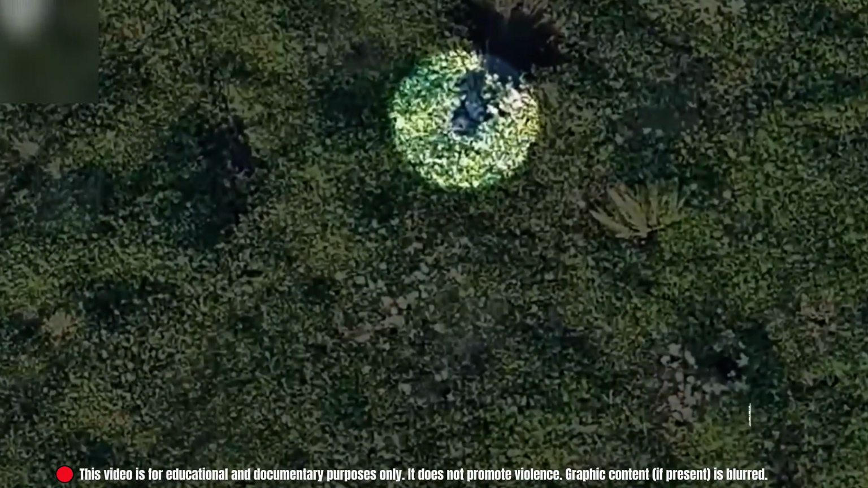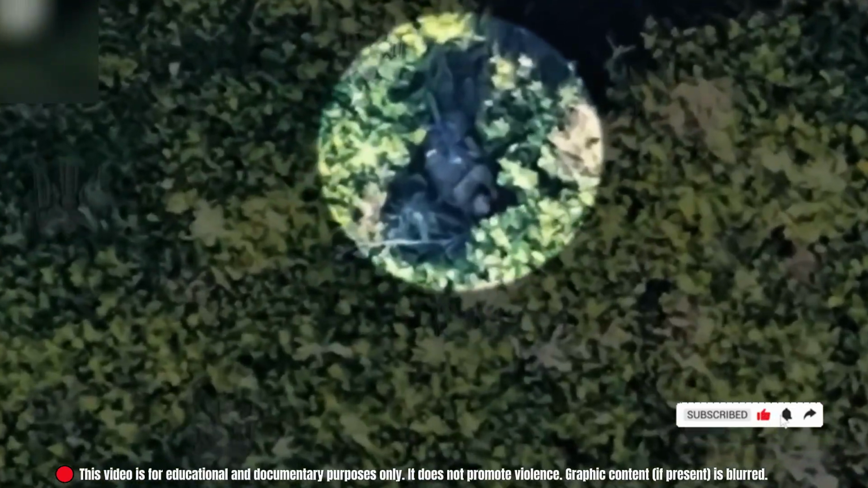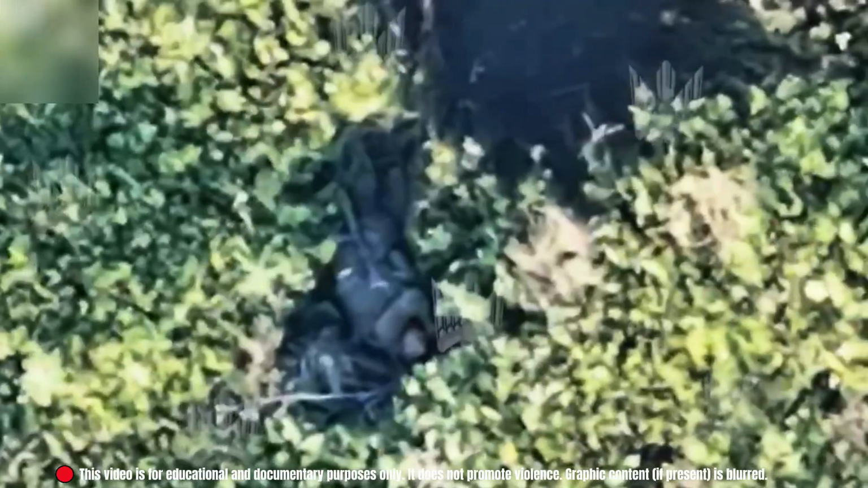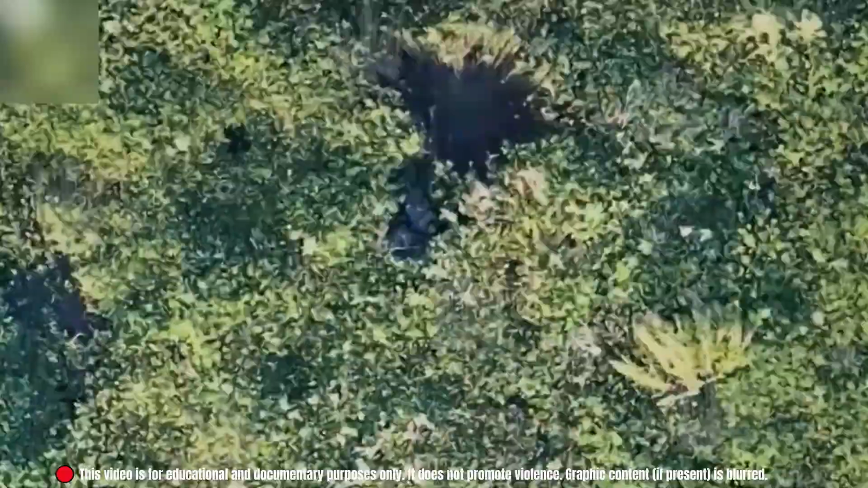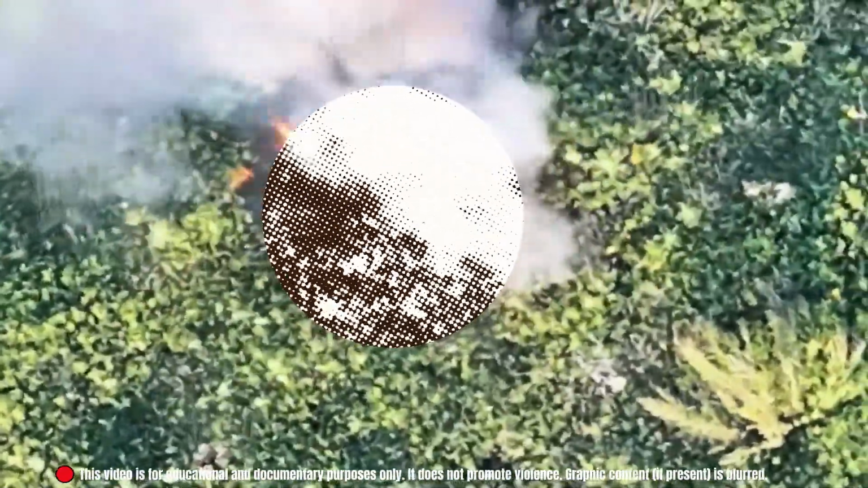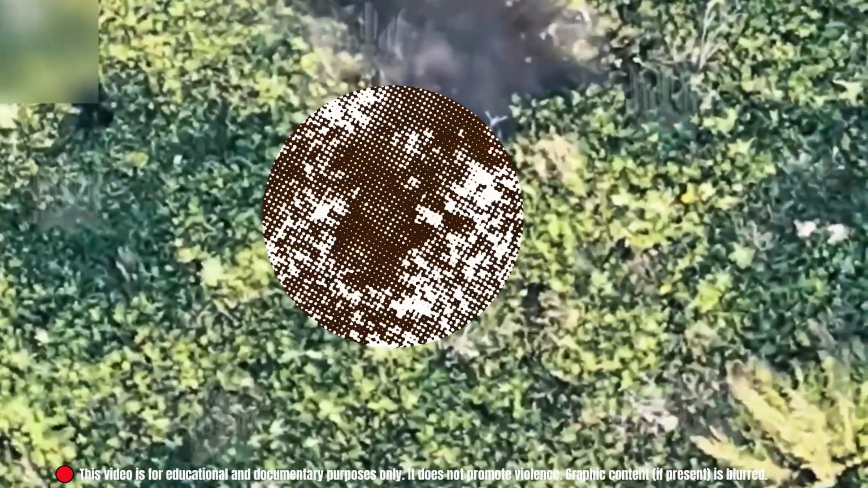July 18th, 2025, Lyman sector. Operators from the 414th UAV Brigade, Sina unit, were watching. A Russian soldier lay motionless in thick vegetation, his rifle by his side, his boots dusty. The drone hovered silent, deliberate, patient. Seconds passed. Then it surged forward. The hit was instant. No warning, no sound. He never moved again. Just one drone and one confirmed strike.